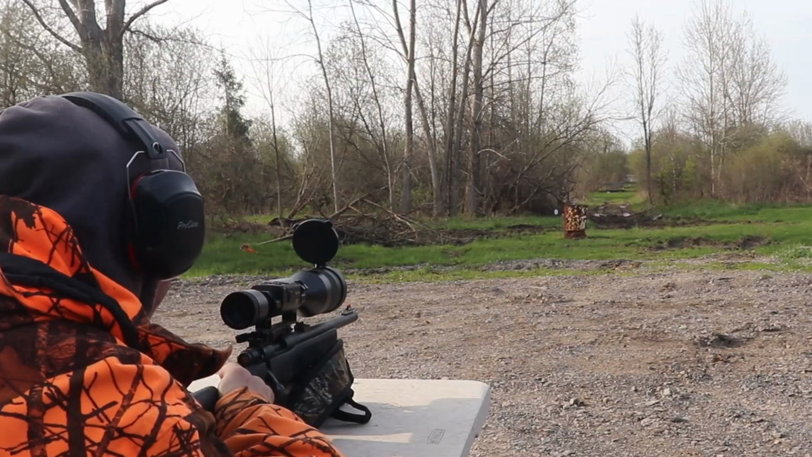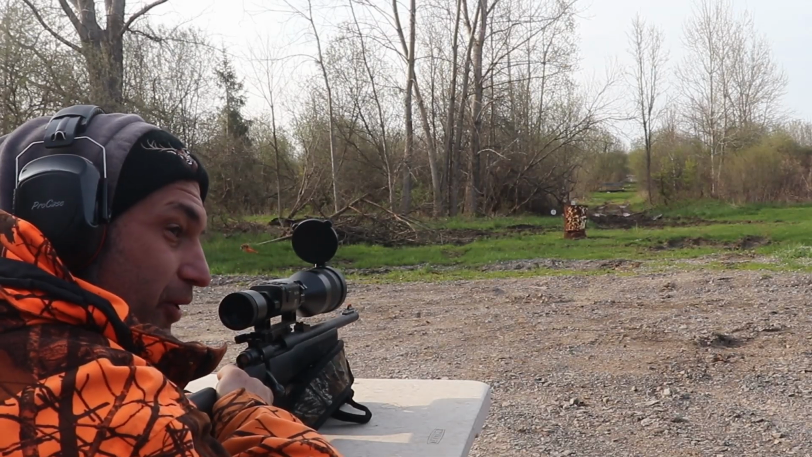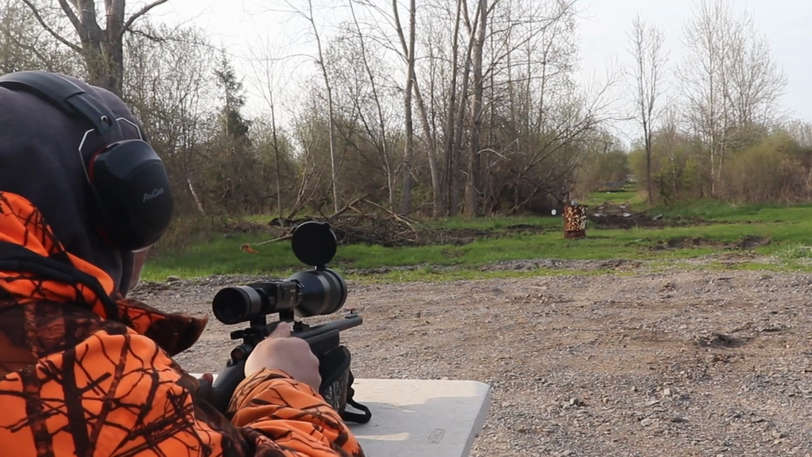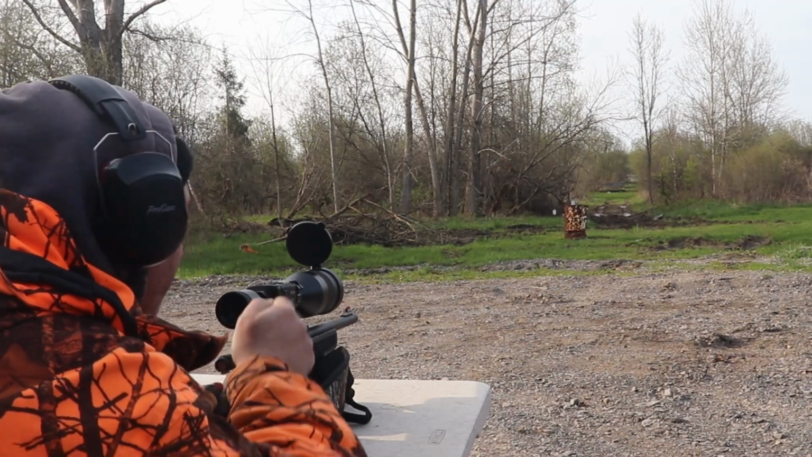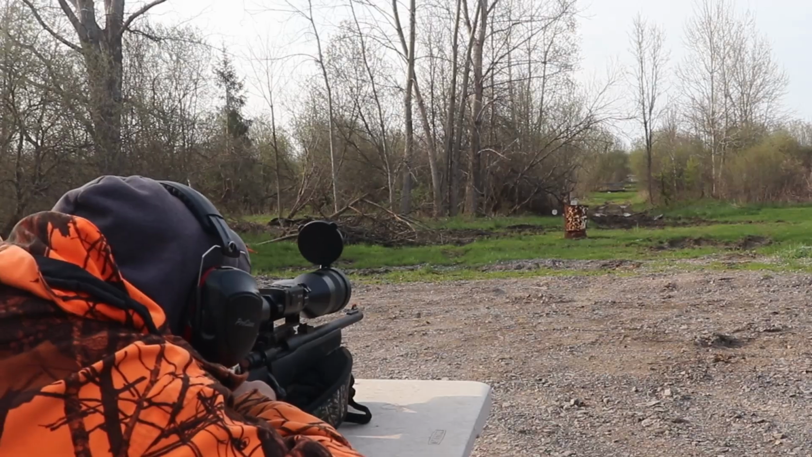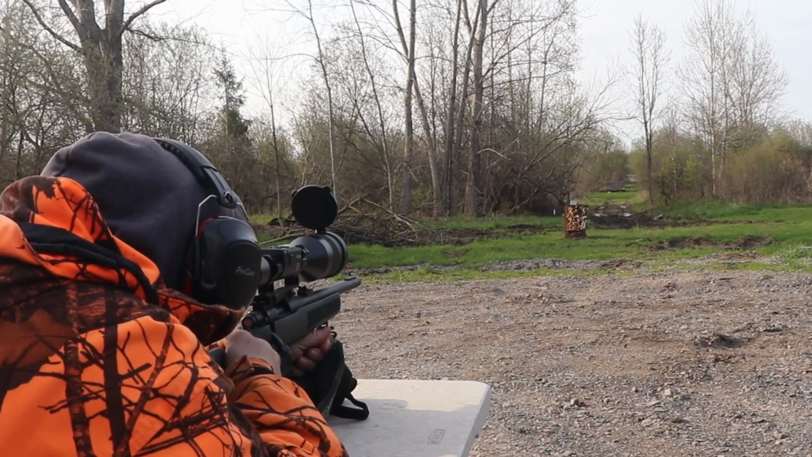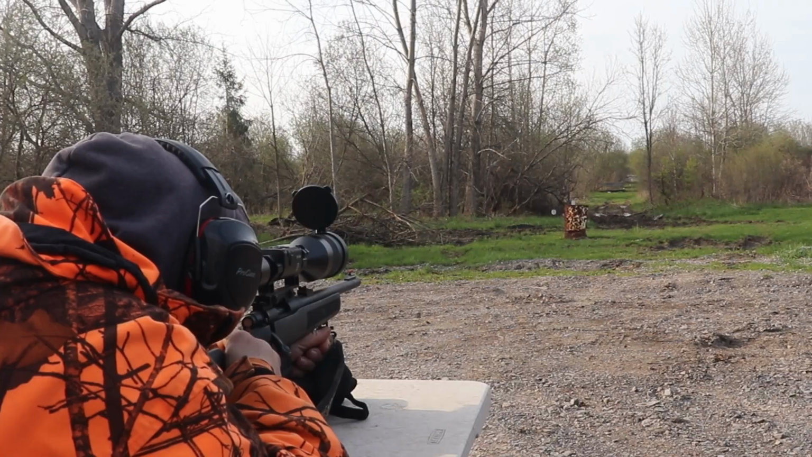It is so cool when it hits. You can see the bullet bounce off of it. All right. Going for the other one, it's going to go over the barrel. Let's see.